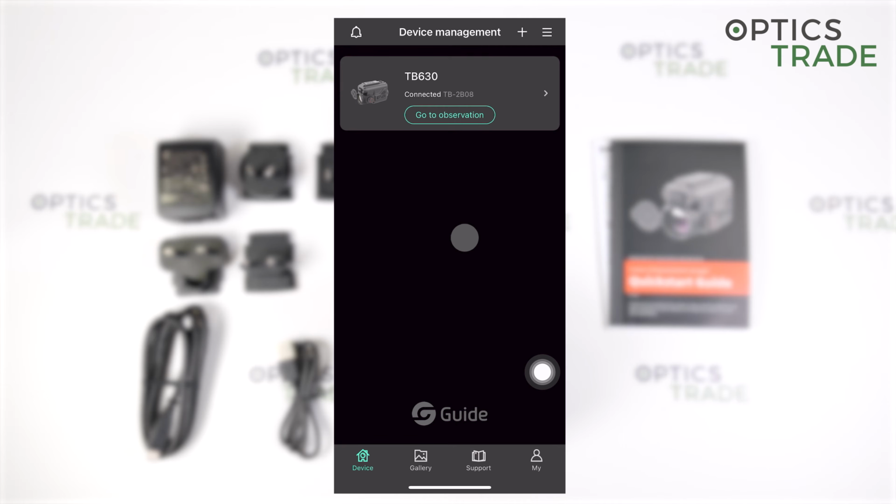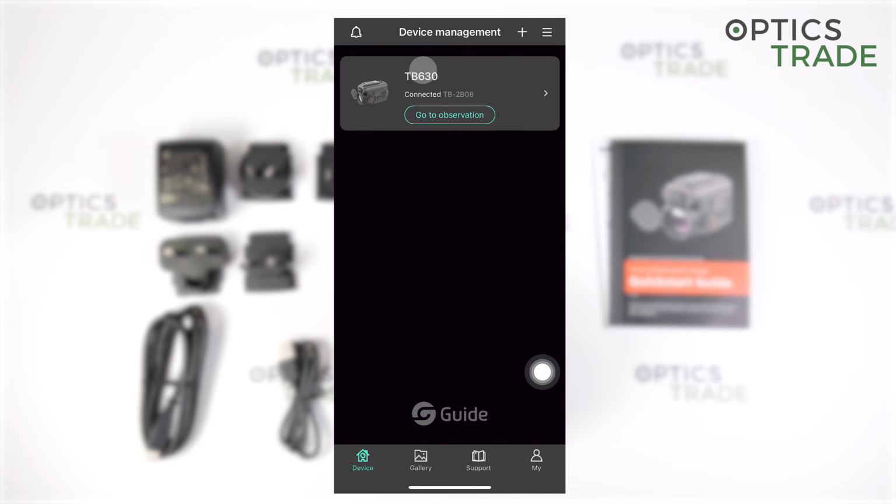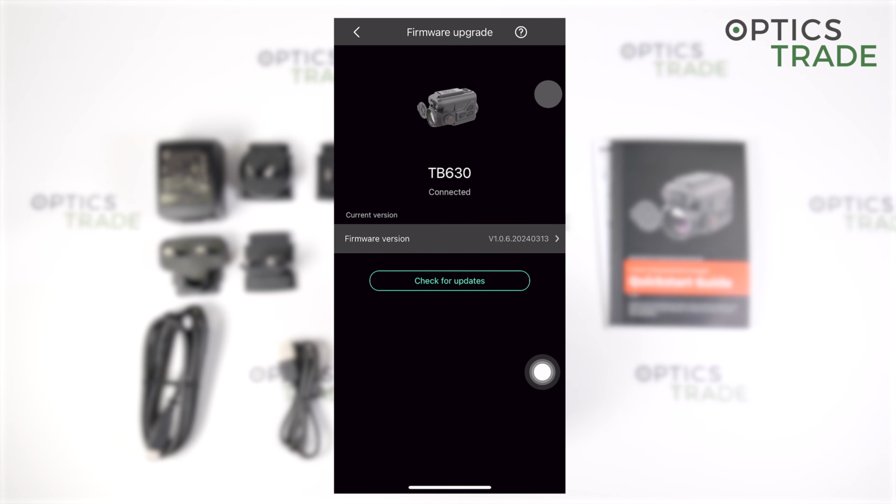Okay, this is now the TargetIT app from Guide, where you see then all the devices you connected to this app. And here on top we have the TB630. On the side you can enter the firmware upgrade, where you can check the updates, which I already did for this device, and it is very simple to do, and it is also very quick.